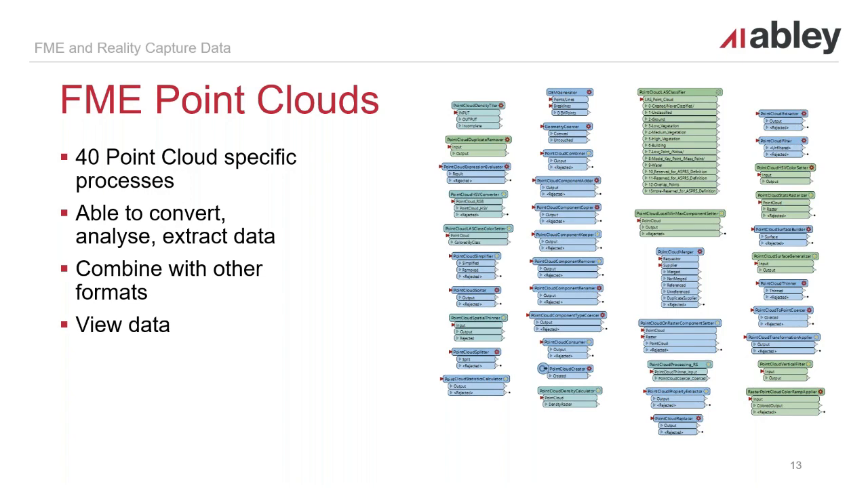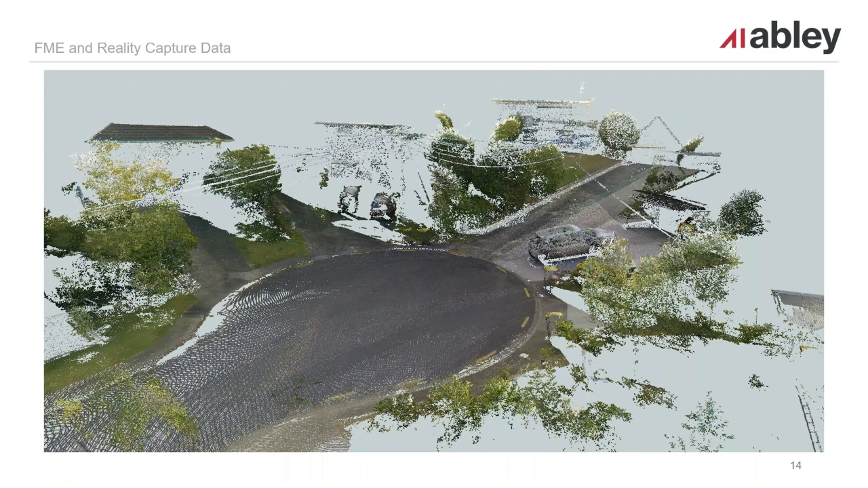These provide you with the ability to convert and analyze that, extract the data, and also then combine it with other formats. And of course, you want to be able to view the data you have. So here is an example in FME, and I'll show you this in person in a moment. This data was provided to me by Kirsty, and it's taken from a Leica RTC 360 unit, and this is 2 scans, and I believe it has about 22 million points in it.